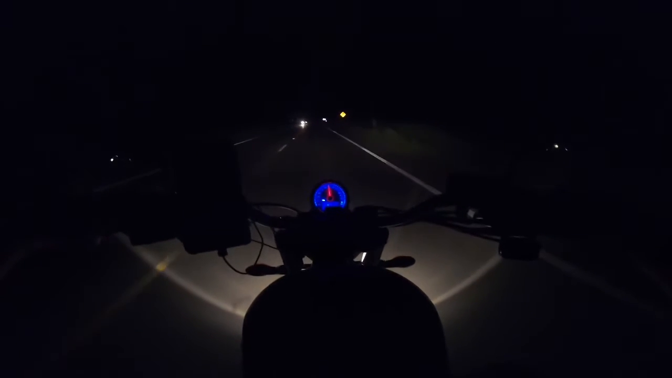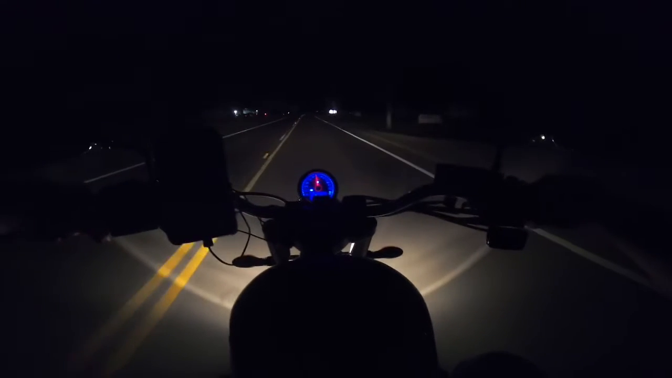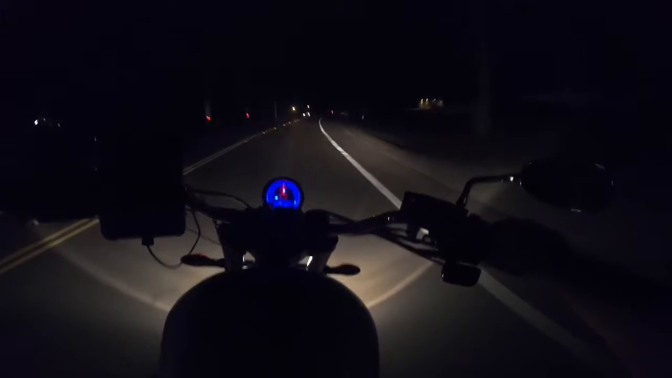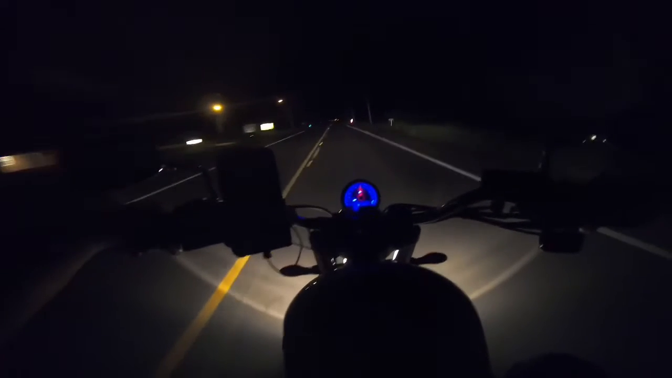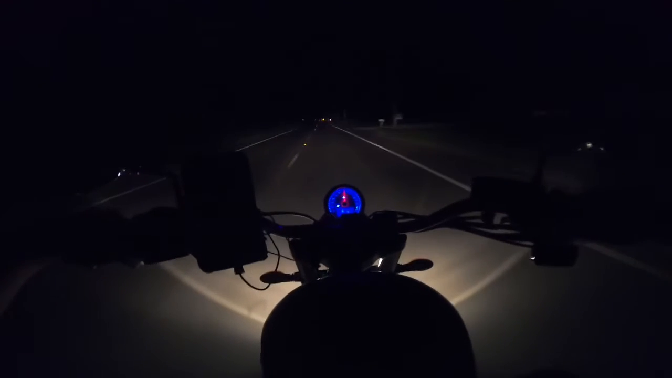The only negative thing about riding at home on a motorcycle at near midnight in a rural area is the possibility of having a deer run out in front of you or onto you. Other than that, it's an absolute treat. This is an after-work treat.